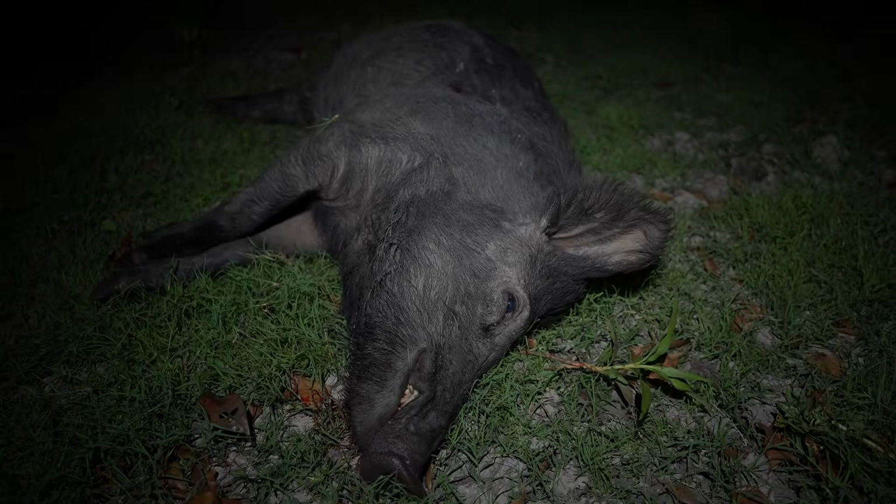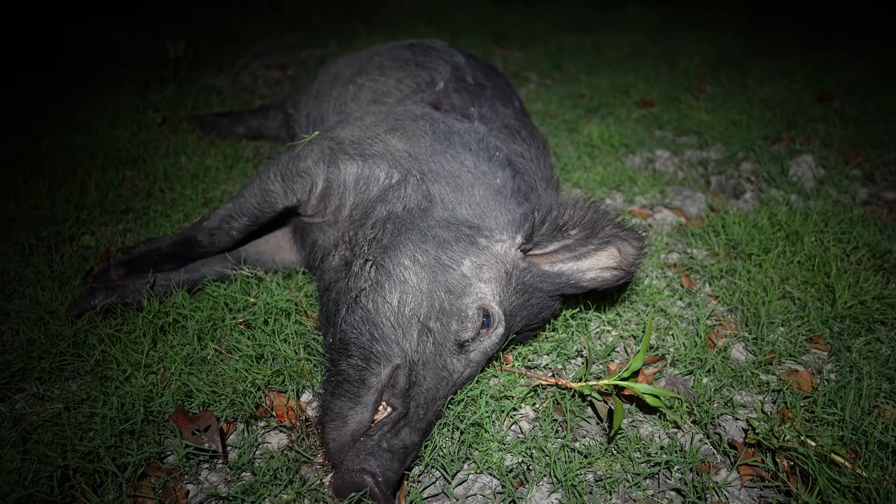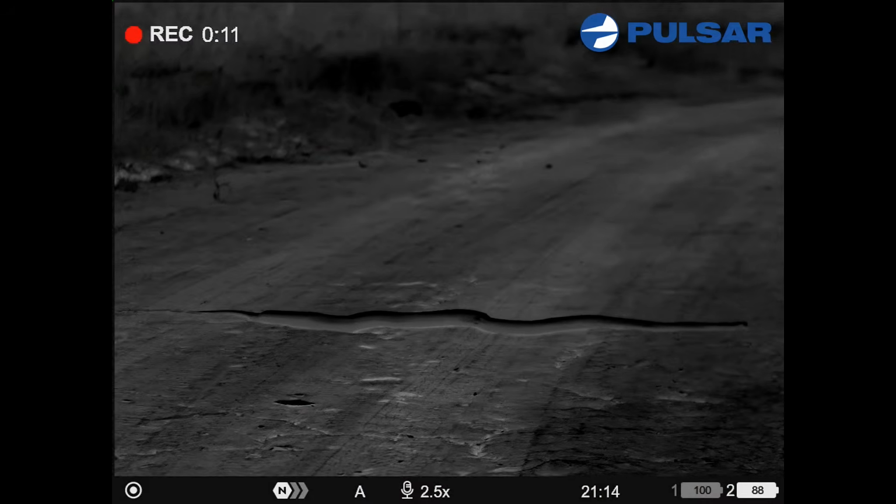Another really good pig, that fella. One thing I've noticed with these top end boars, they've got really large ears. Some of ours do at home, but most are just normal size. These ones up here, big ears.